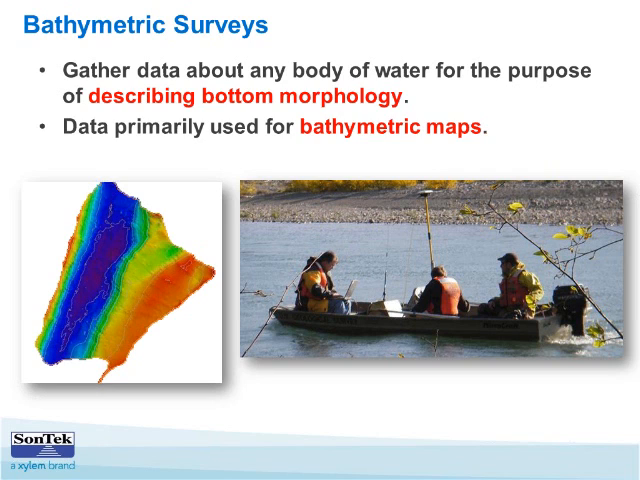And the end product would be to turn this data into a map and help you do perhaps modeling work, which is what the St. John's River team is ultimately trying to do.